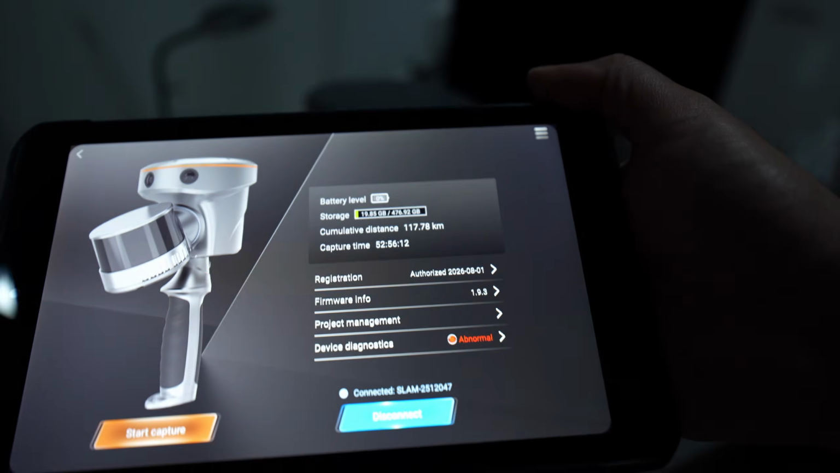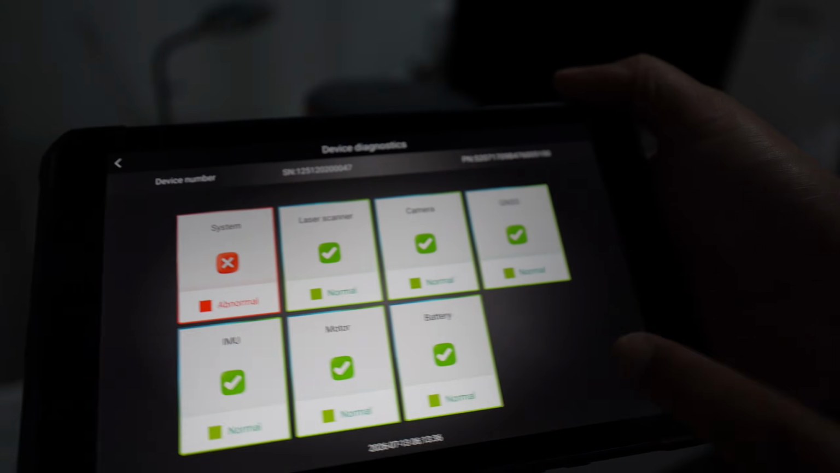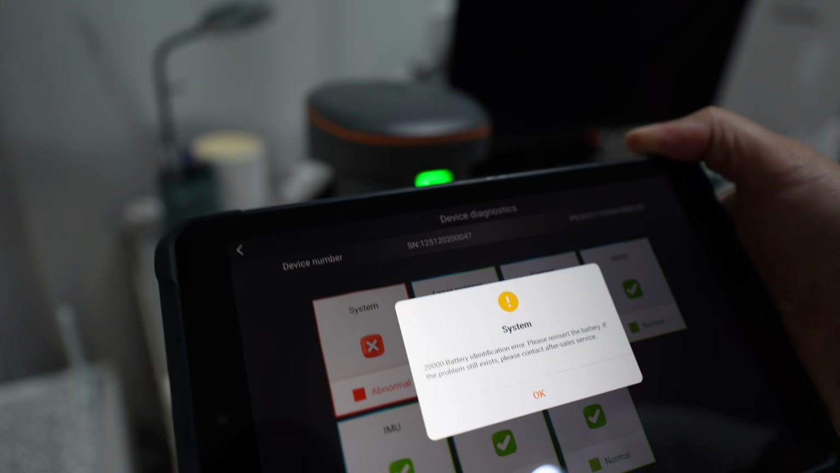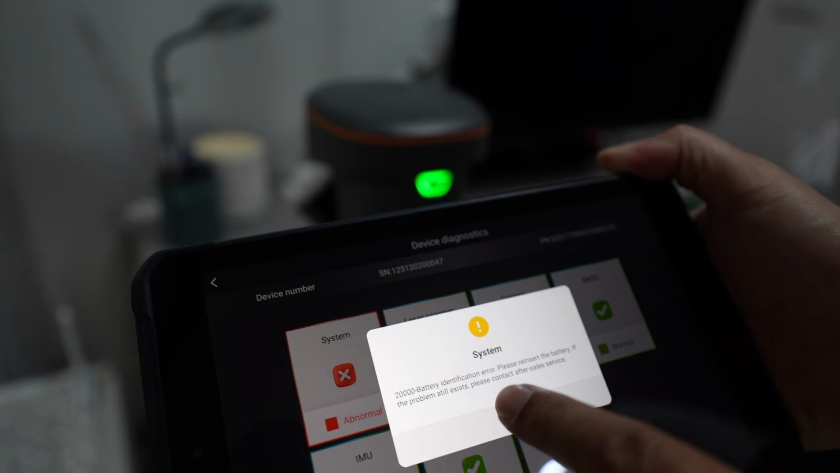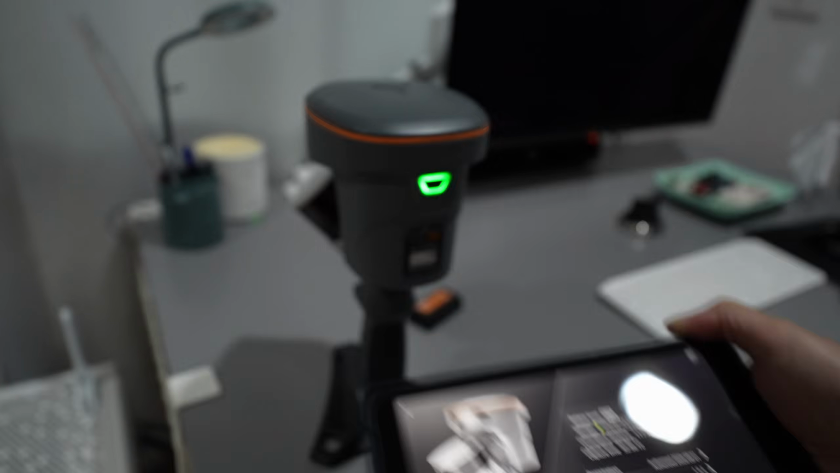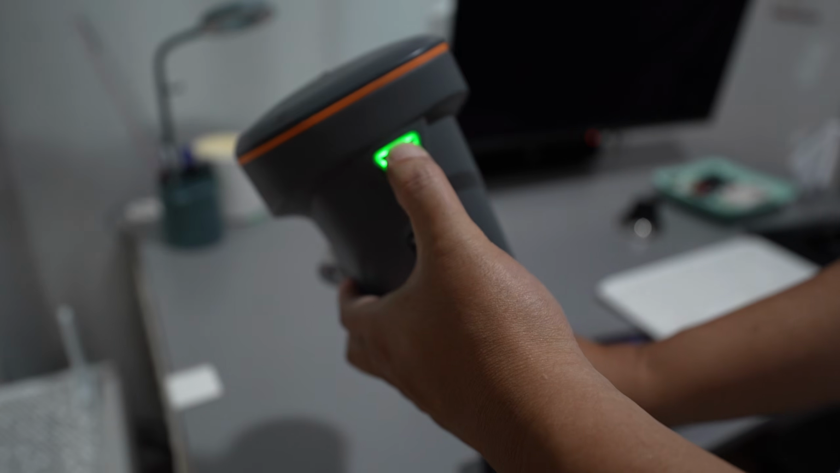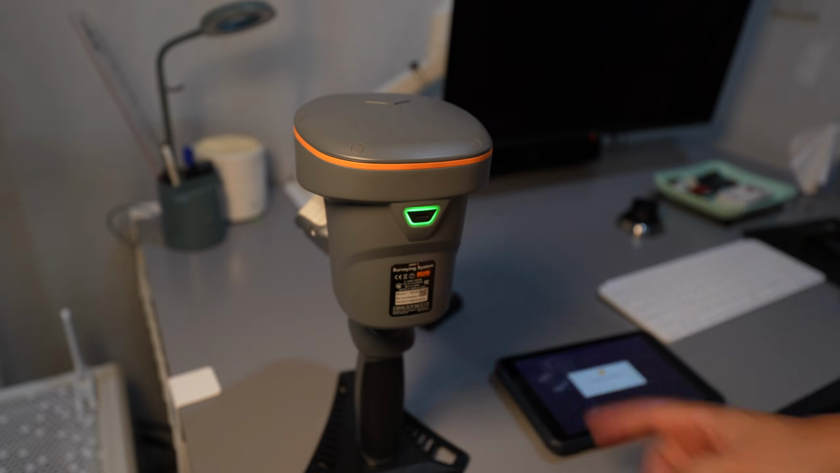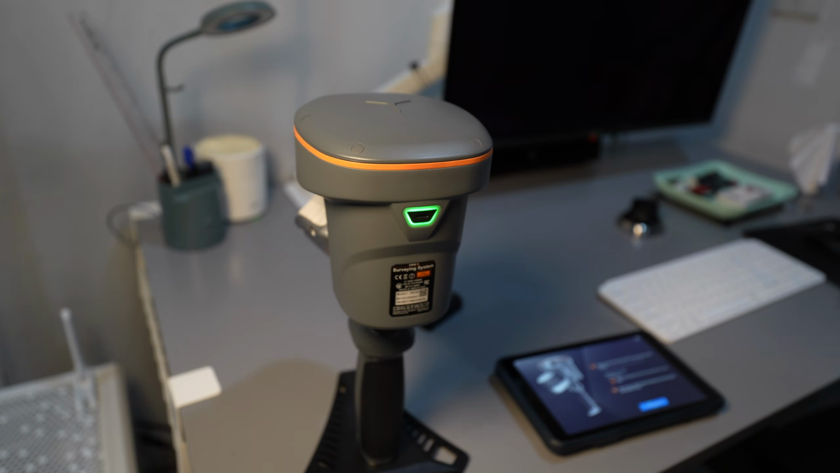In the app, a warning message appears indicating abnormal hardware, specifically a battery error. Then I remind myself this is a LiDAR scanner review, not a hardware troubleshooting video, so I skip that part and just hope the scanner powers on consistently throughout the tests.